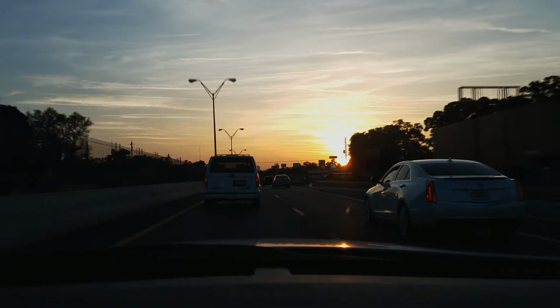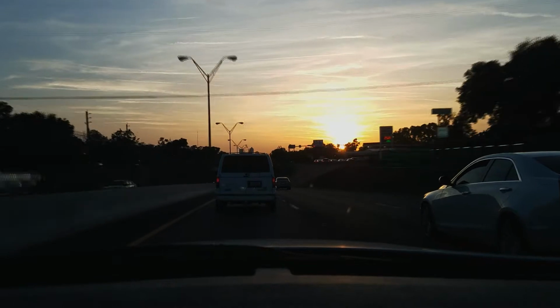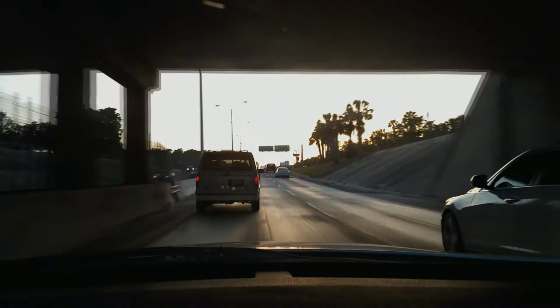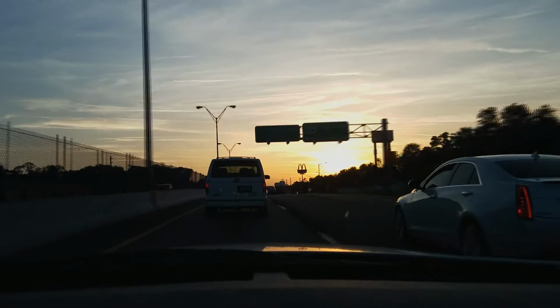So we are heading into downtown. We got the beautiful sunrise over there. That is what Florida's all about, which is cool. And when you go around this time of day, you get beautiful sunsets that set over the city of Jacksonville.